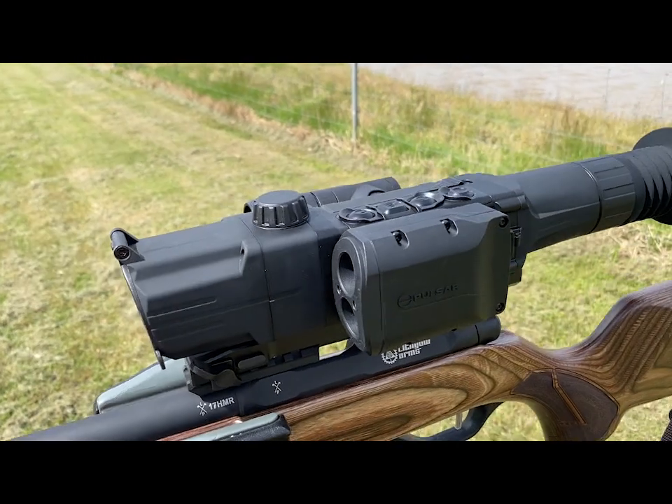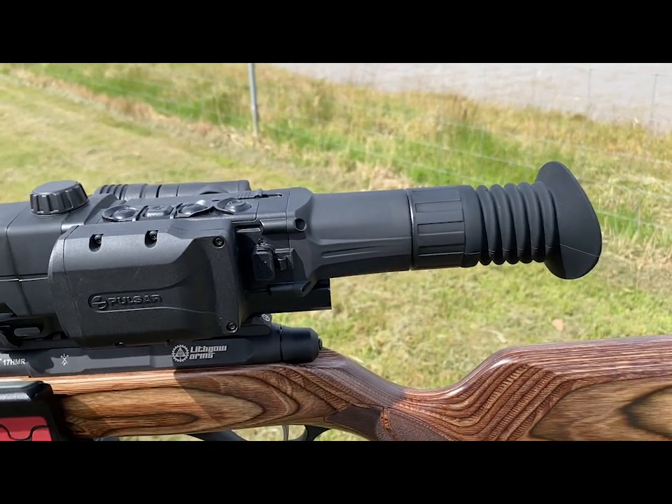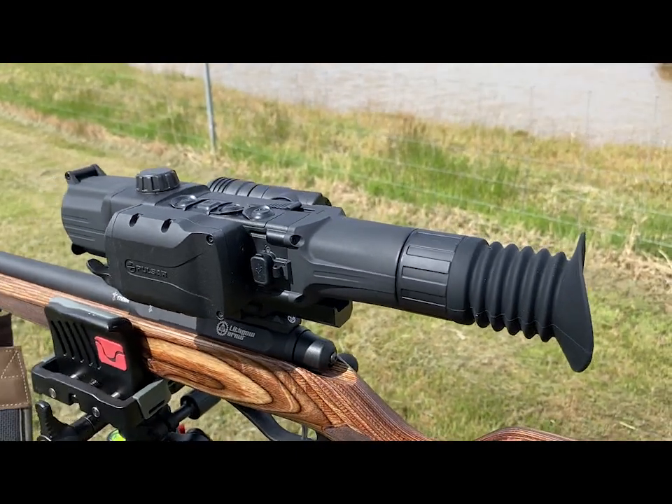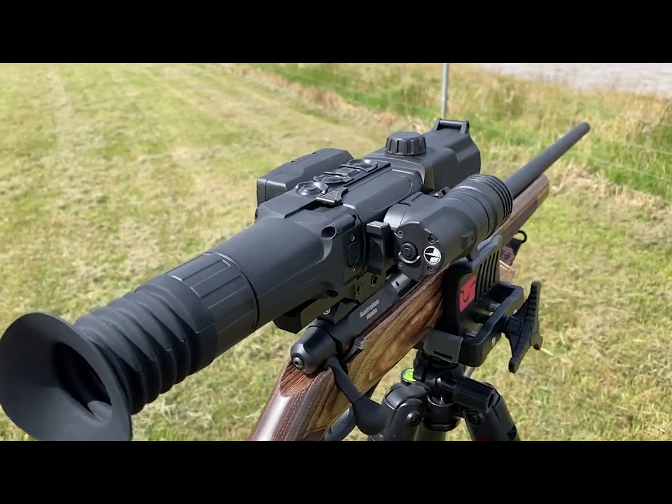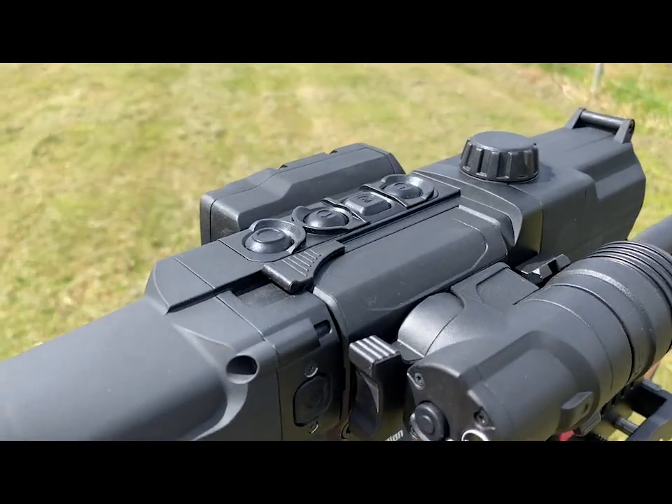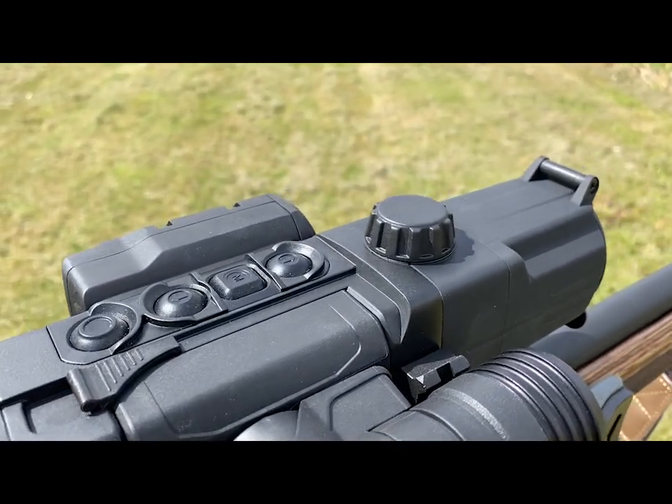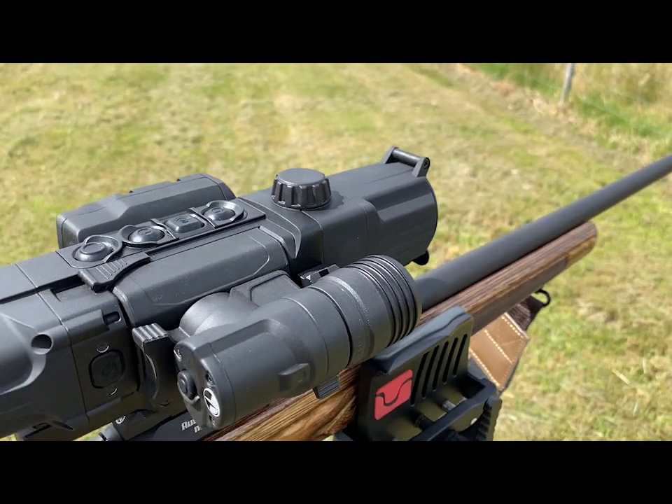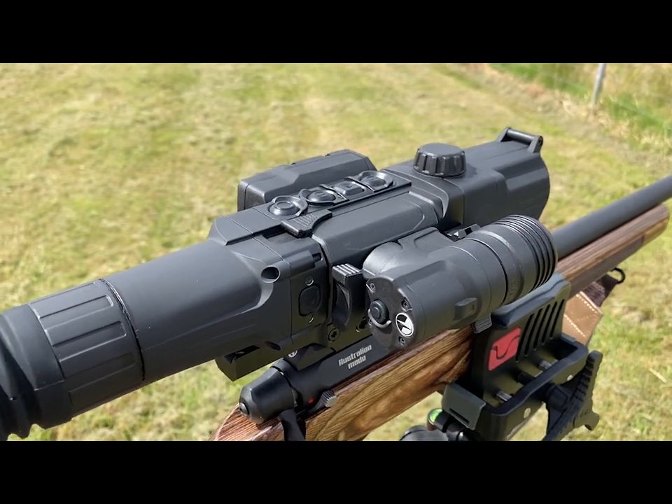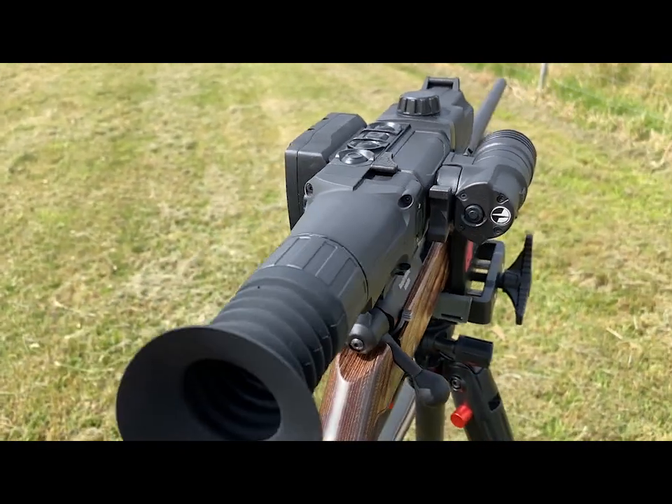Now from my calculations, this is the 8th generation of night vision scope from Pulsar, so it's taken them a long time to get here. But what they have done is create a solid, well-built scope. So this is probably the best night vision scope that I have used in quite a long time. Now I still use a thermal spotter, but if you want to make sure that ID is at 100%, then this does that exceptionally well.